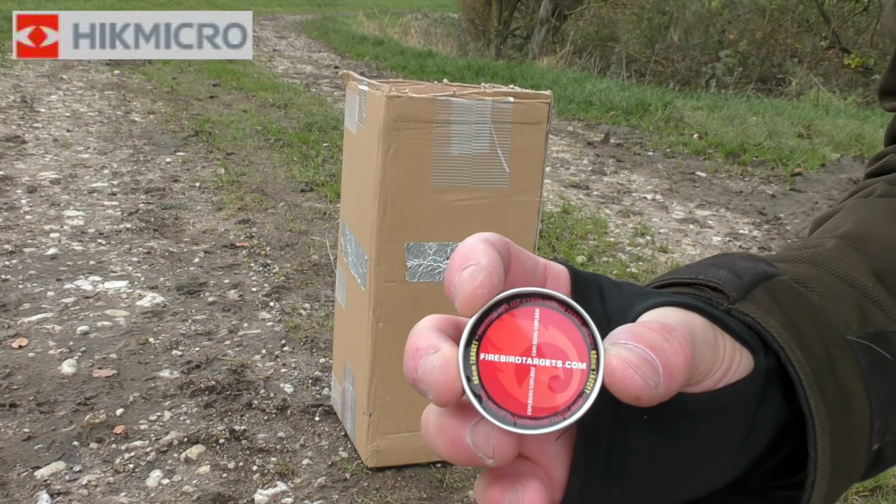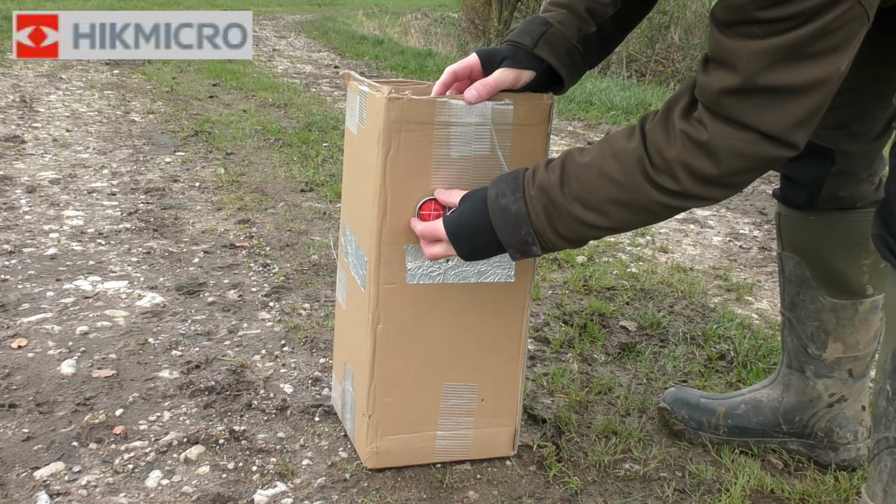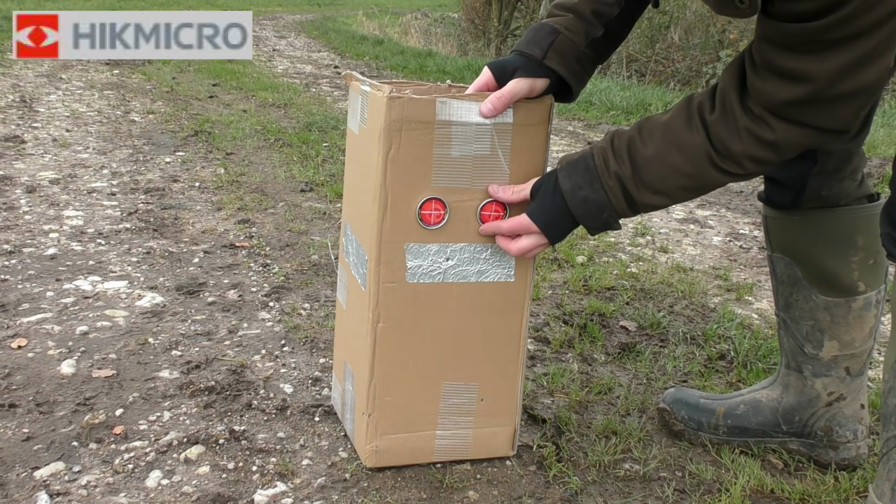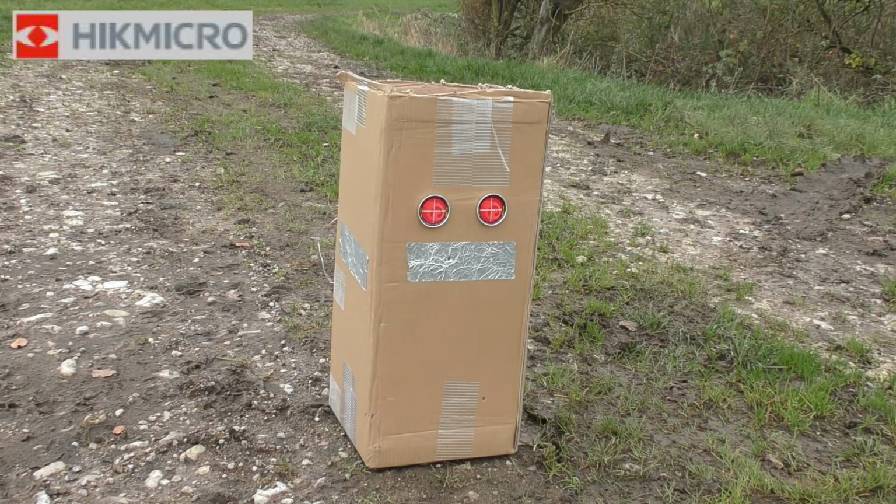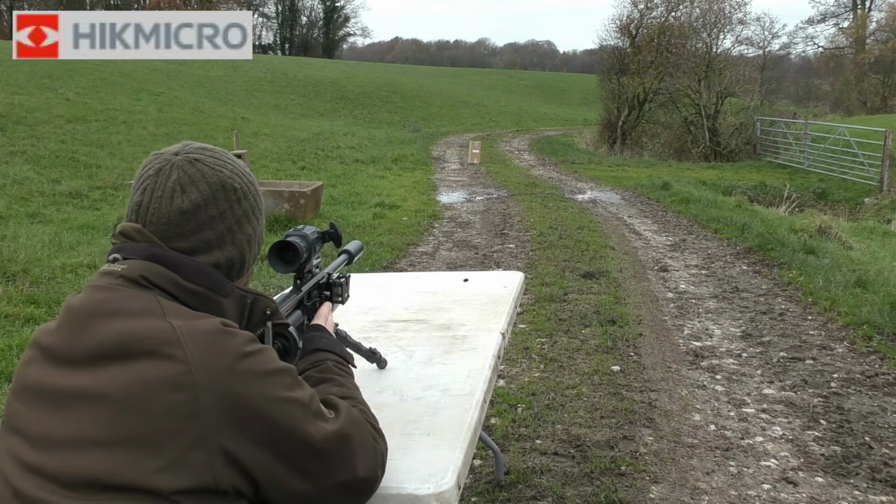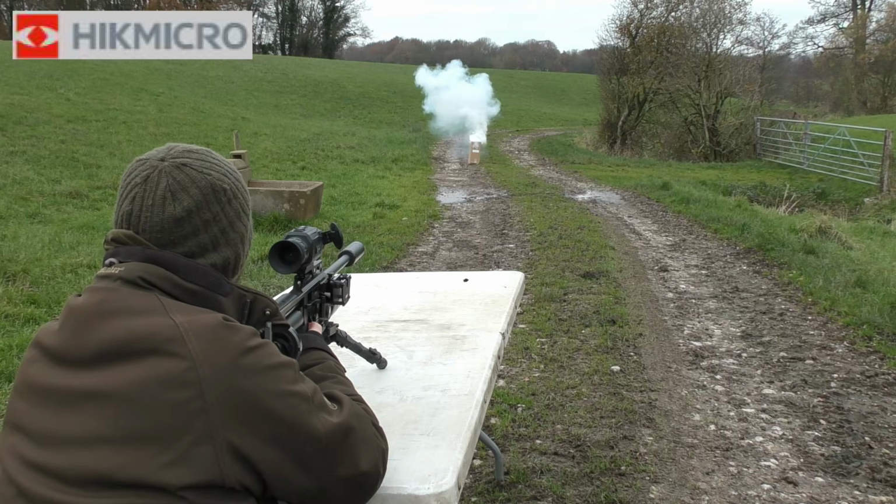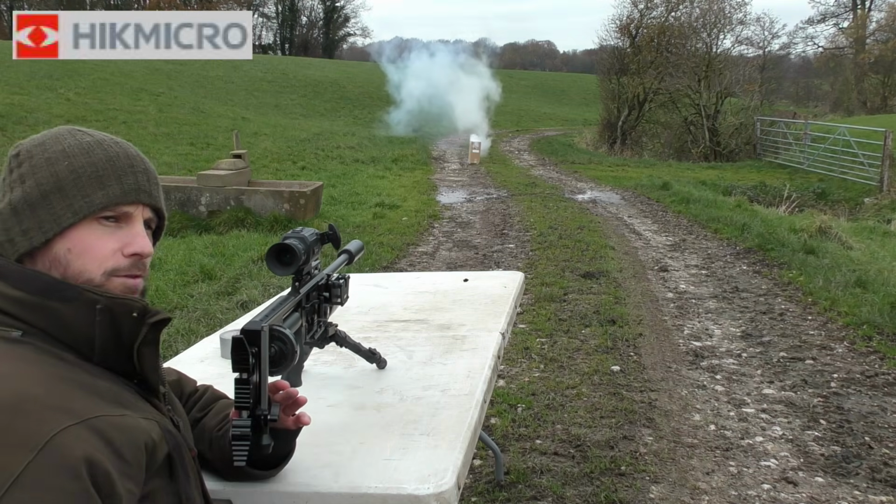Go on then, just for a bit of fun. We'll stick these Firebird targets onto the target, and we'll see what these look like on a thermal. This is going to be fun. Looks like a steam train.